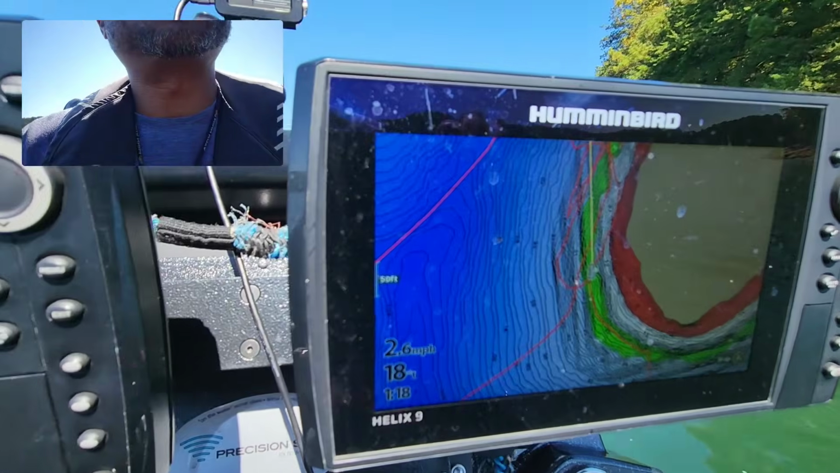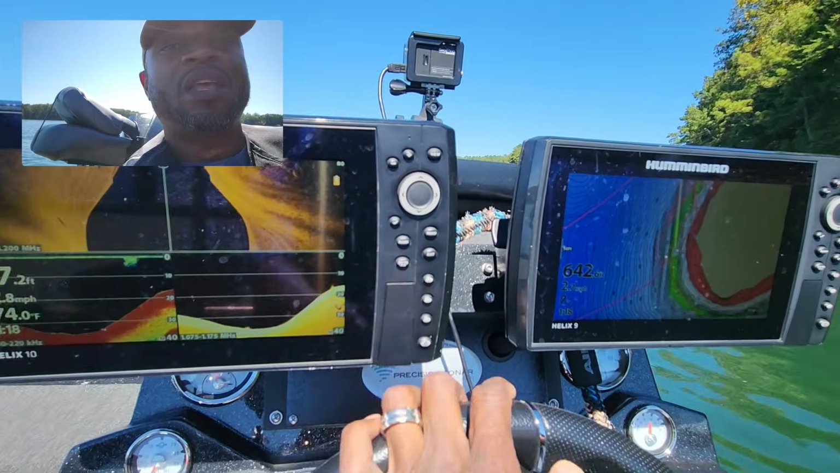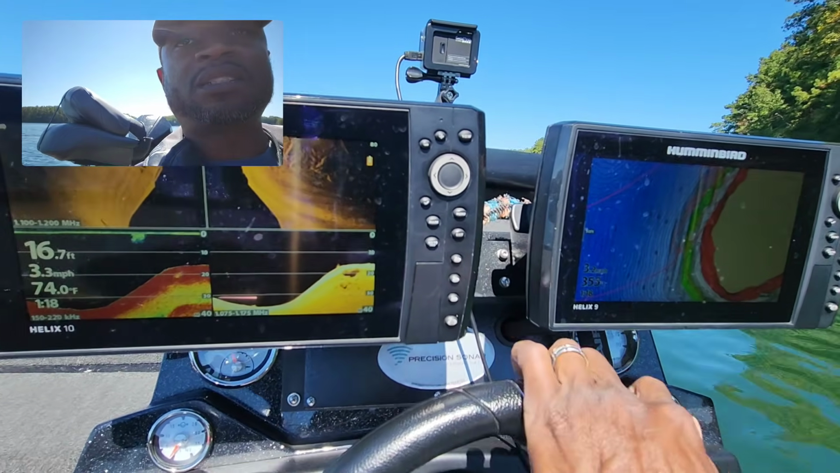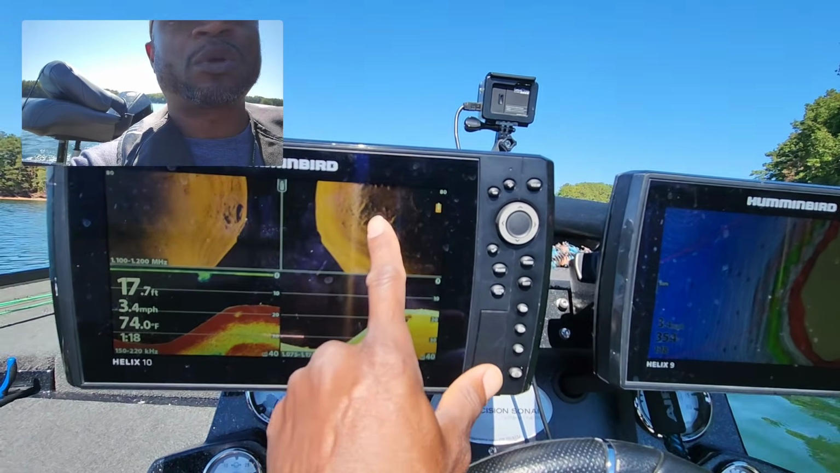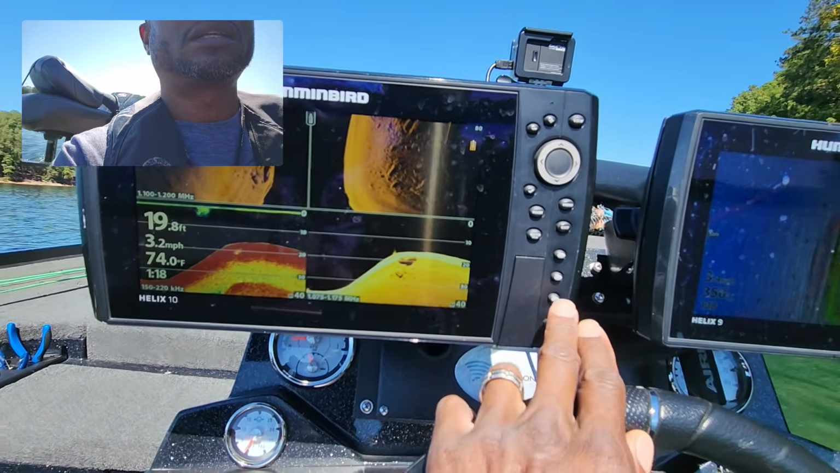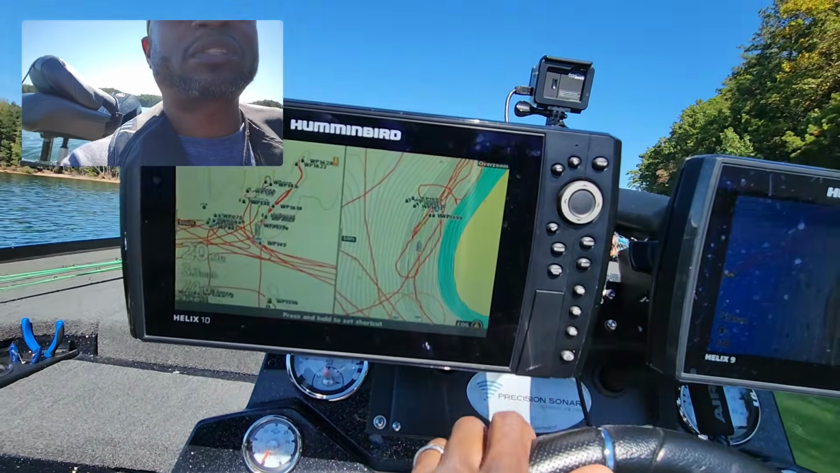All right, so we're gonna do it again, and excuse any type of glare or anything like that that you may see because the sun is out. All right, so there we go. We're starting to see things right away on that side scan. Let's see with this. Okay, I have that one set up on mapping.